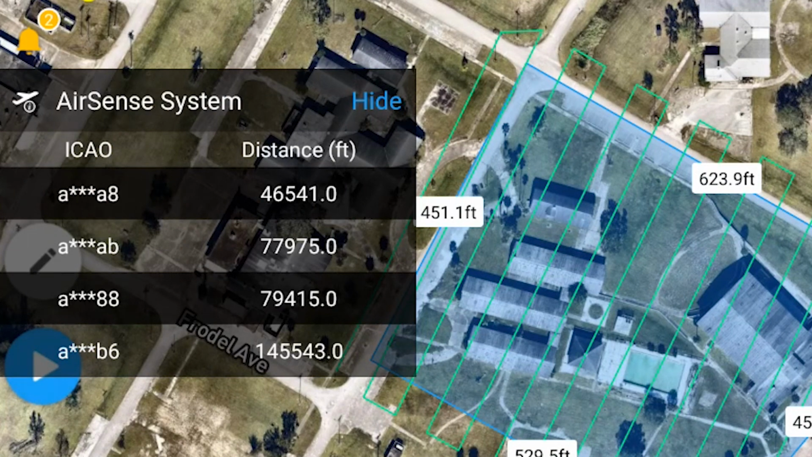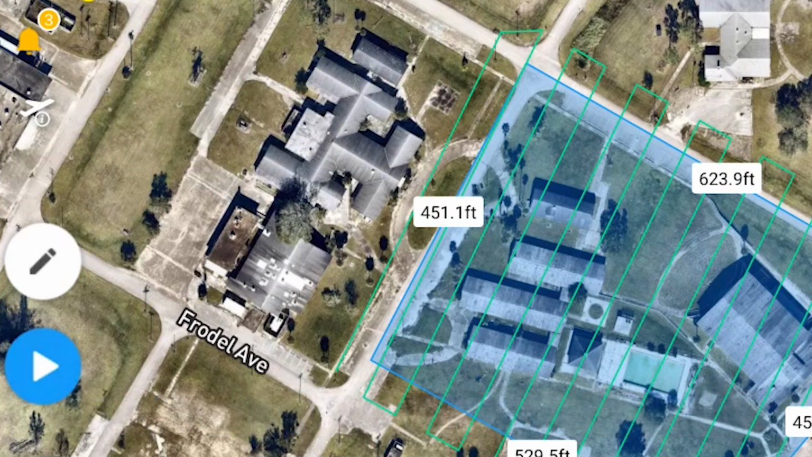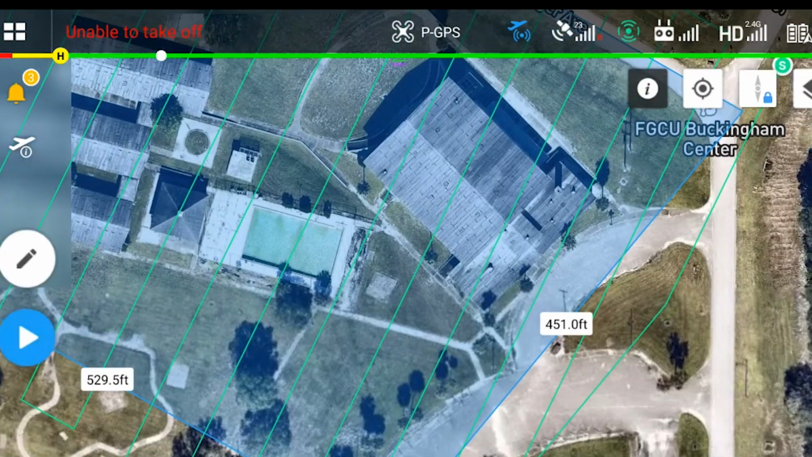And you can see there's some information there from the aircraft in the area, telling us that we have no SD card in our Zenmuse L1. And you can see here's the size of our box right here. It's approximately 451 feet on the one side and 623 feet on the long side there, 529 on the bottom there. So you can kind of see basically what area we're trying to map.